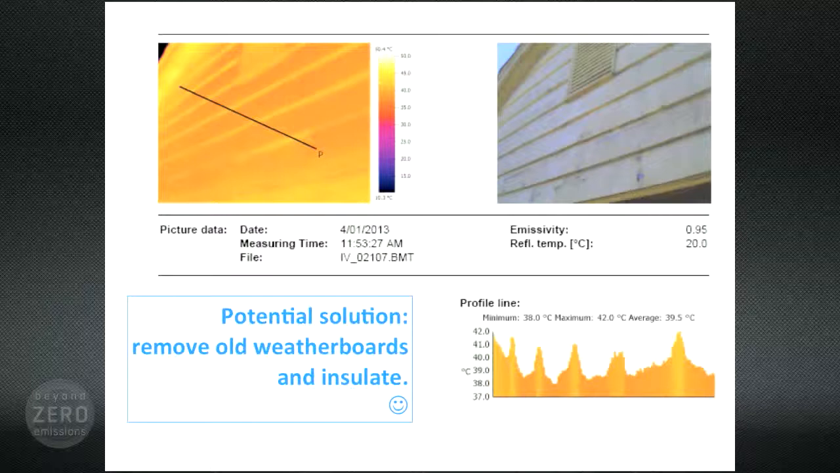The first interior wall can be accessed, and so they can put some insulation on there. And for this outside wall, it looks like it might be about time to replace the weatherboards anyway, so when they're doing that job, they could put in some insulation.